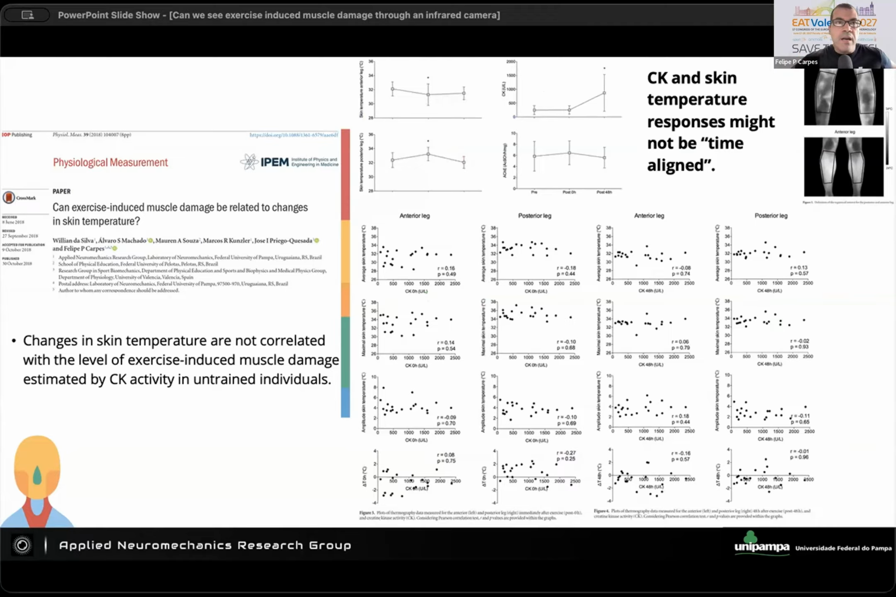We also, in part of these investigations, monitored blood responses with the basic creatine kinase, CK, measurements. I have my personal concerns with this measurement, but whatever, it's very common everywhere. Like in Brazil, in soccer, they use it all the time. But we found that maybe, and this is not just us, of course, I mentioned the studies that we developed in our lab, but you see many other papers in the literature with similar outcomes here, the CK and the skin temperature response might not be time aligned.